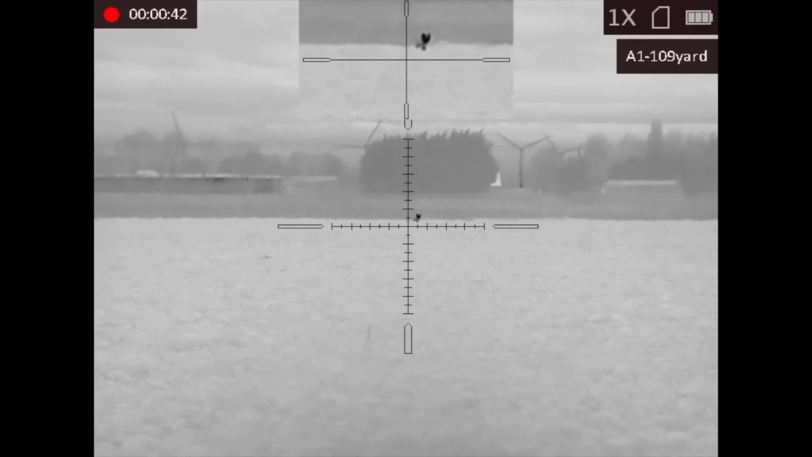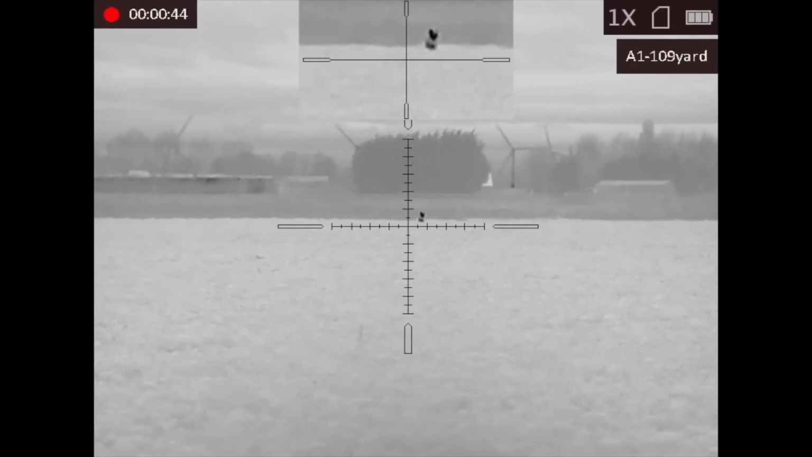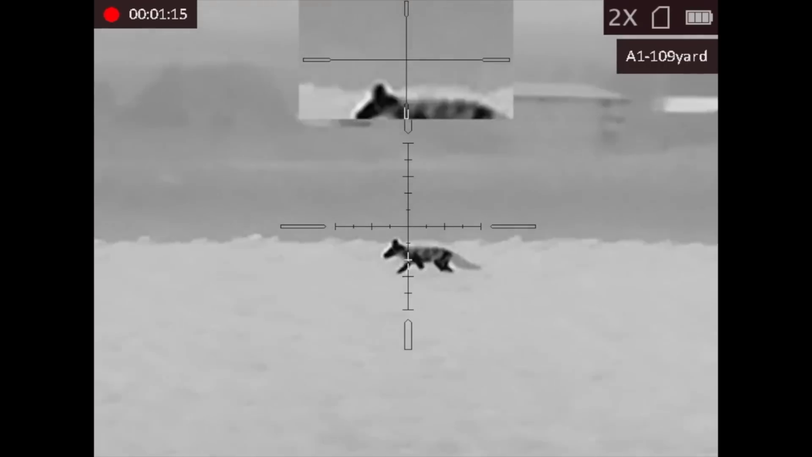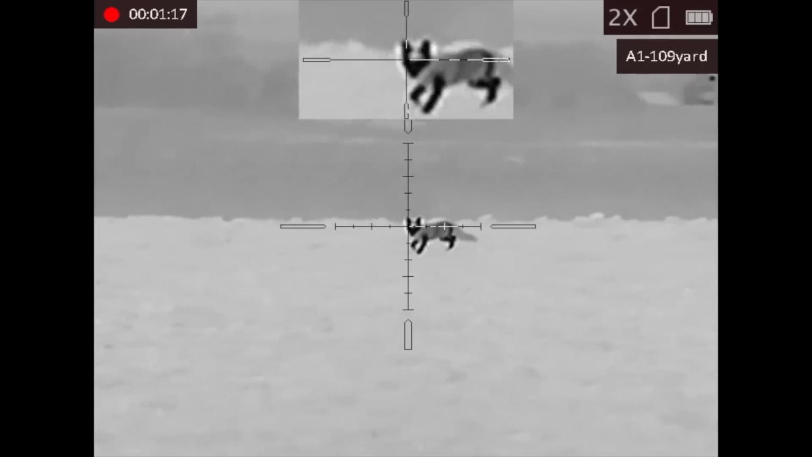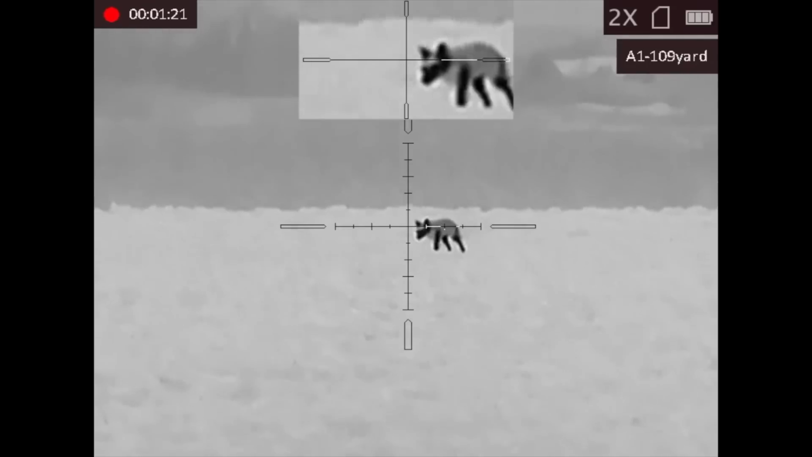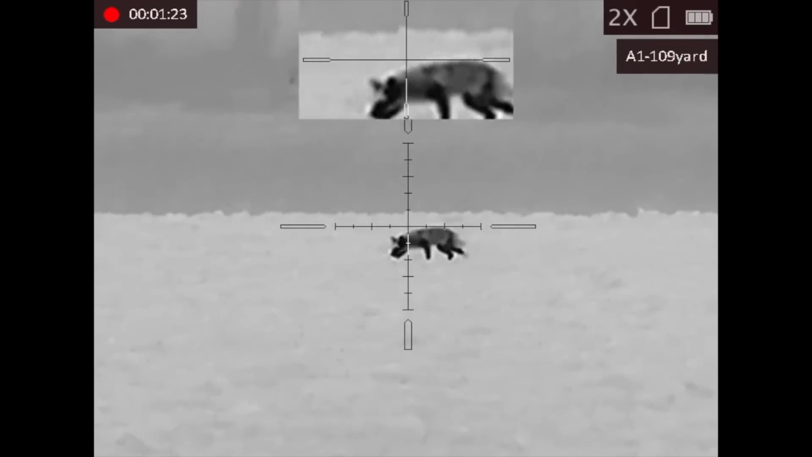Luckily for me, this one came in from the opposite side of the cover, which means there's less to consider in terms of houses in the background from a safety perspective. I was also quite sure this one was much thicker set than the previous fox that we'd just taken, therefore I was convinced this was a pair, certainly a good one to get out of the way.